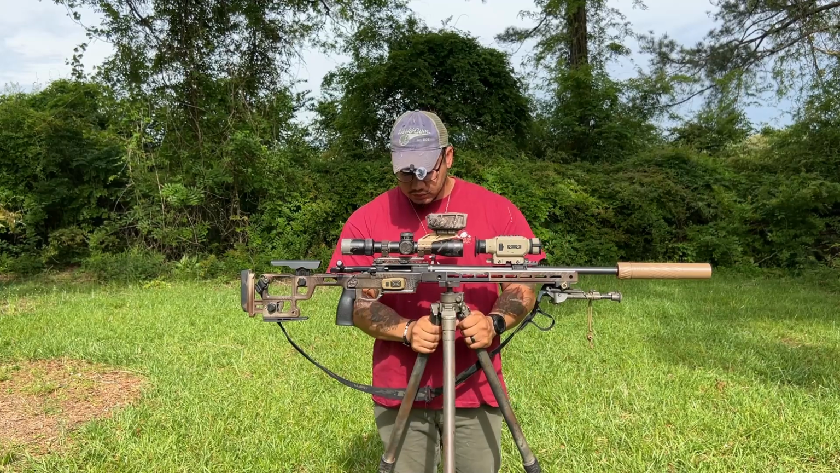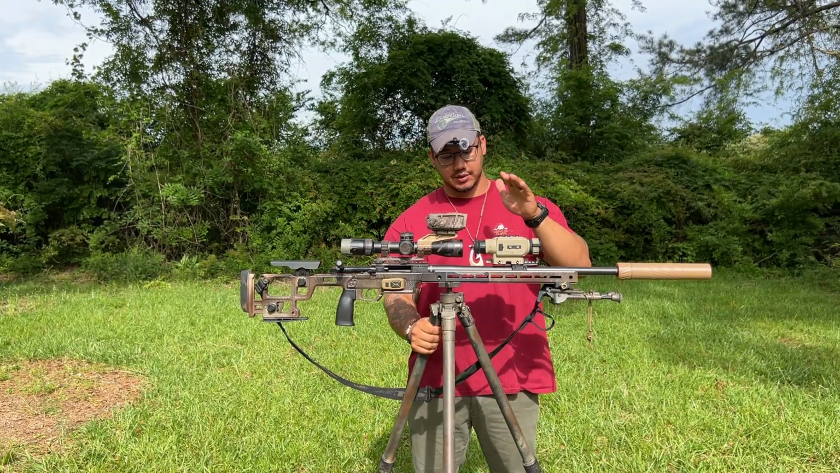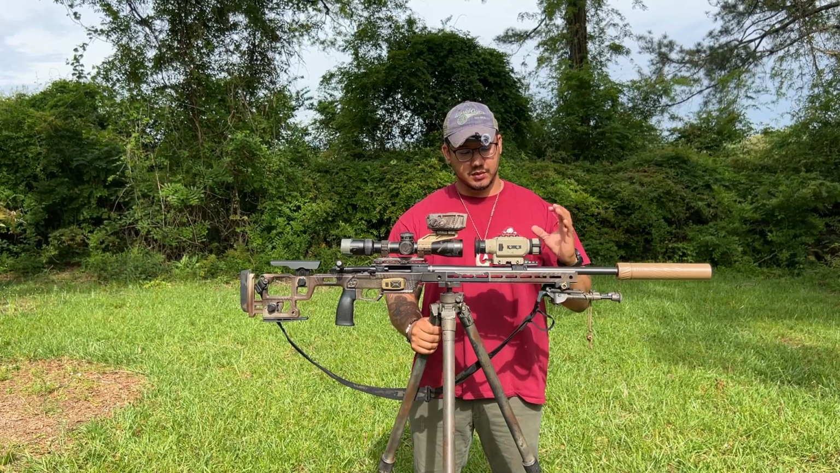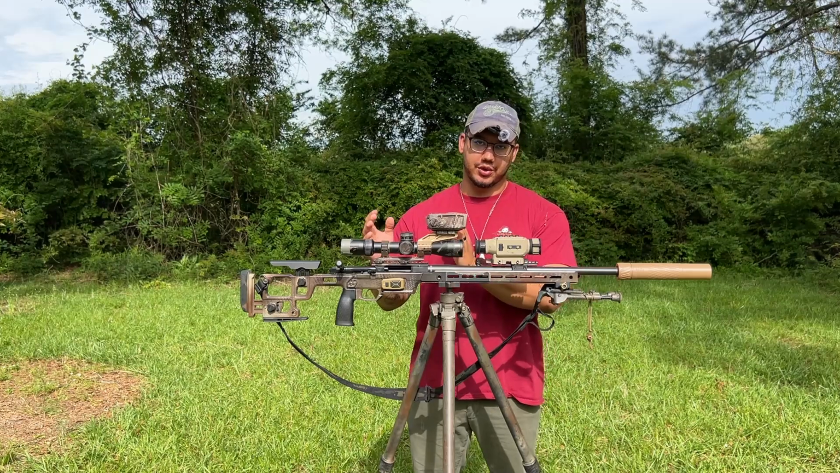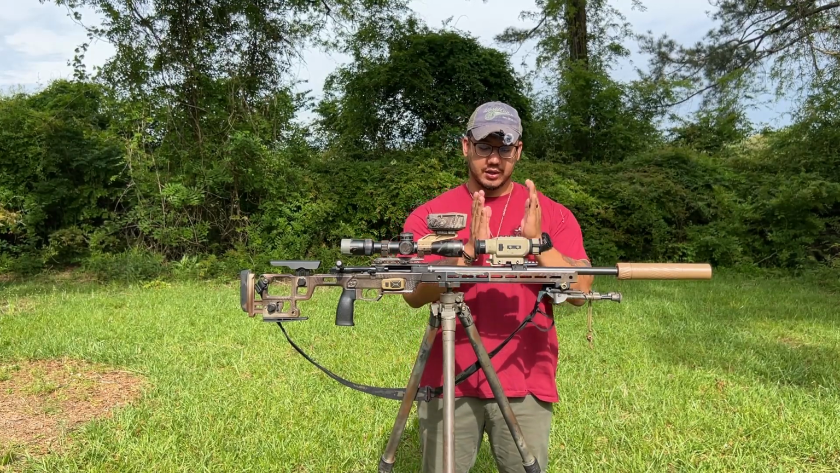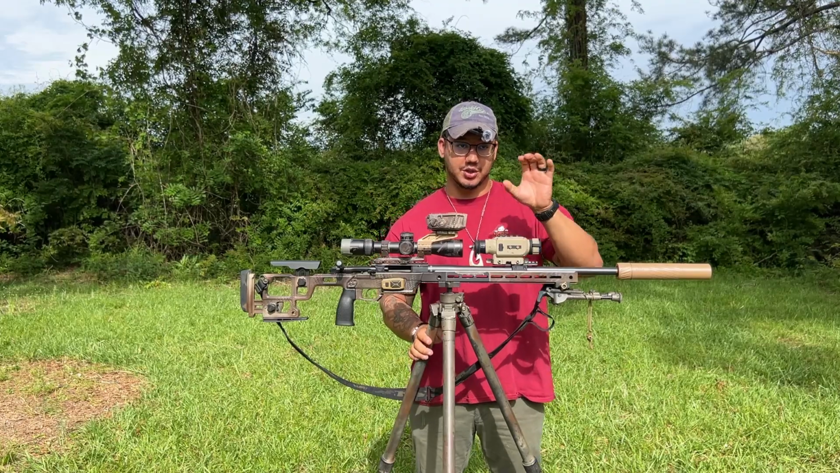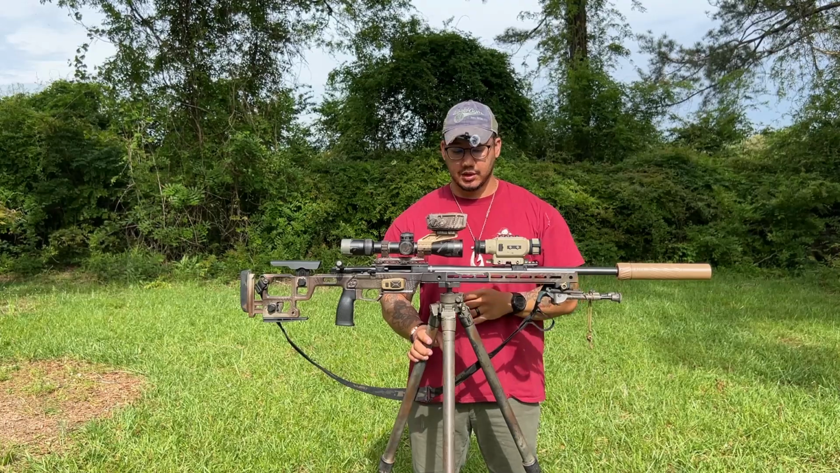So getting into the cons, first and foremost, thermal clip-ons need to be collimated. What is collimation? That is essentially moving the image of the screen center line with your day optic. What does that mean? Once you collimate this thermal to your day optic, you cannot remove this optic and just slap it in front of another gun and think you're good, because you're not.